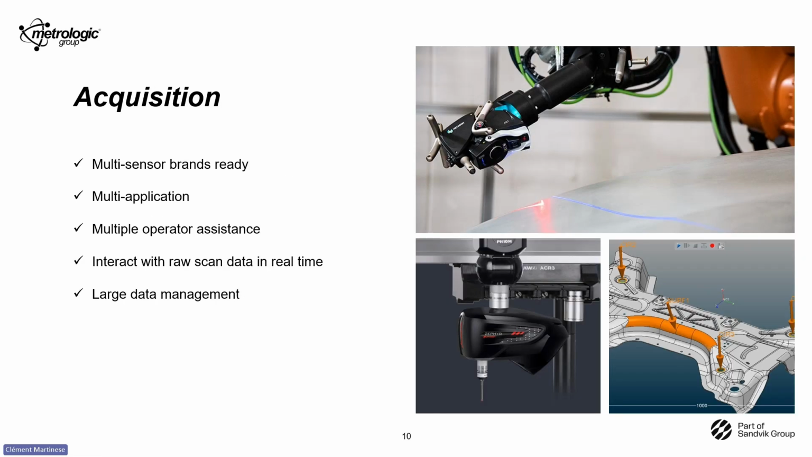Let's talk now about the acquisition and how Metrolog X4 makes it simple, powerful, and universal. First, we support multiple sensor compatibility, so you will be able to use optical sensors from Leica, Faro, Creaform, or other brands like Nikon. You can plug them in and start scanning. You can see an application on the robot, but it doesn't stop there.